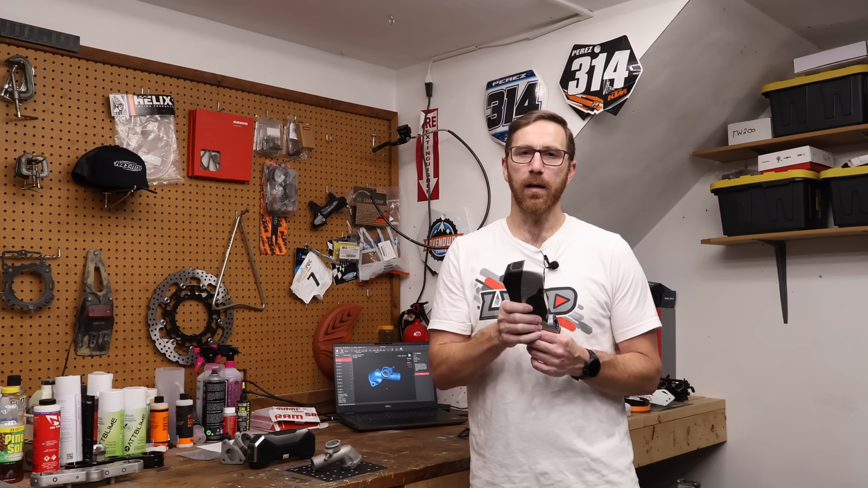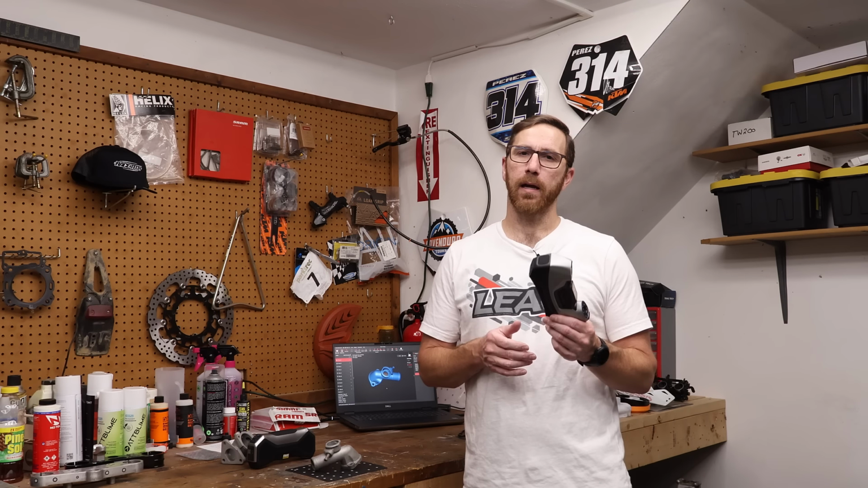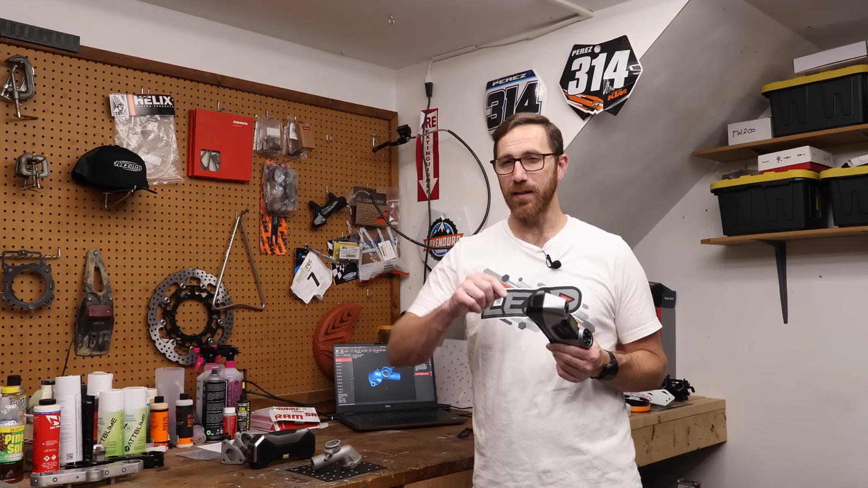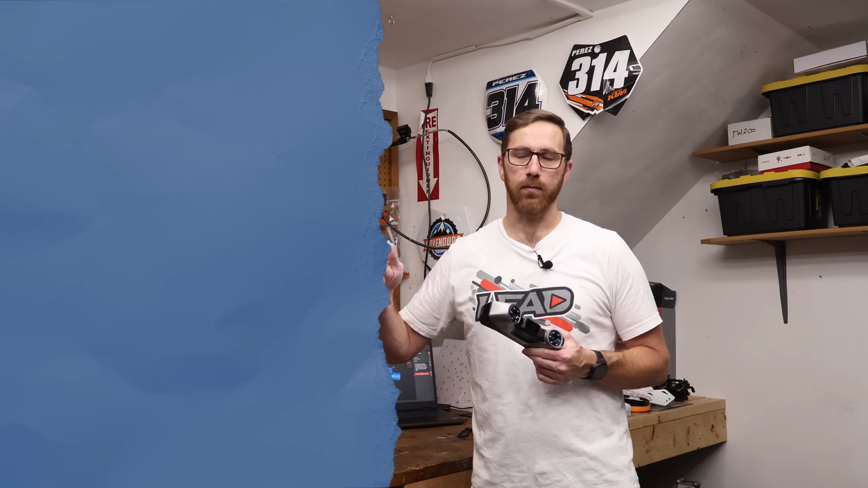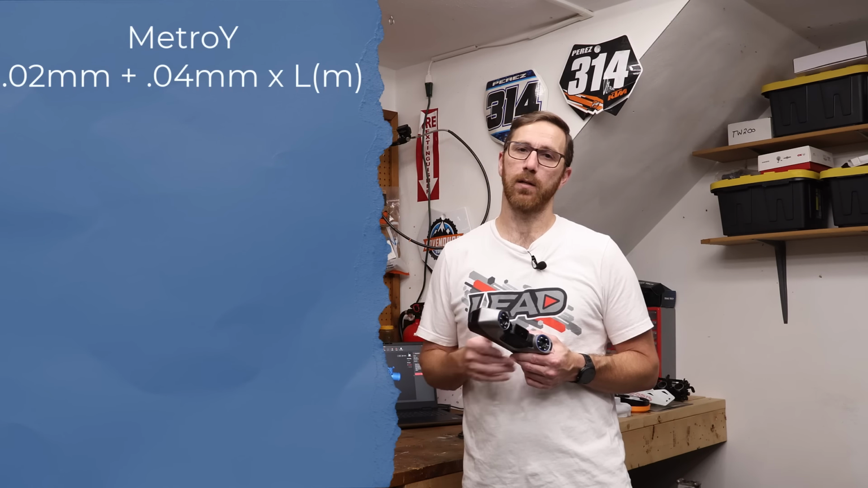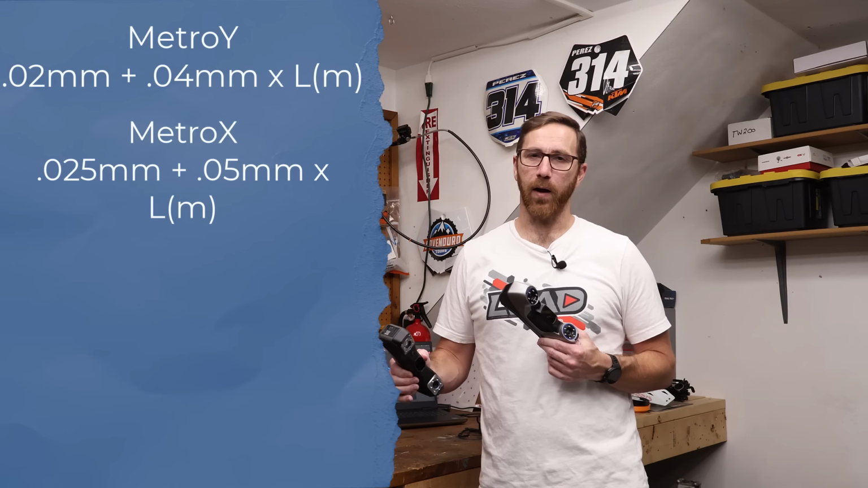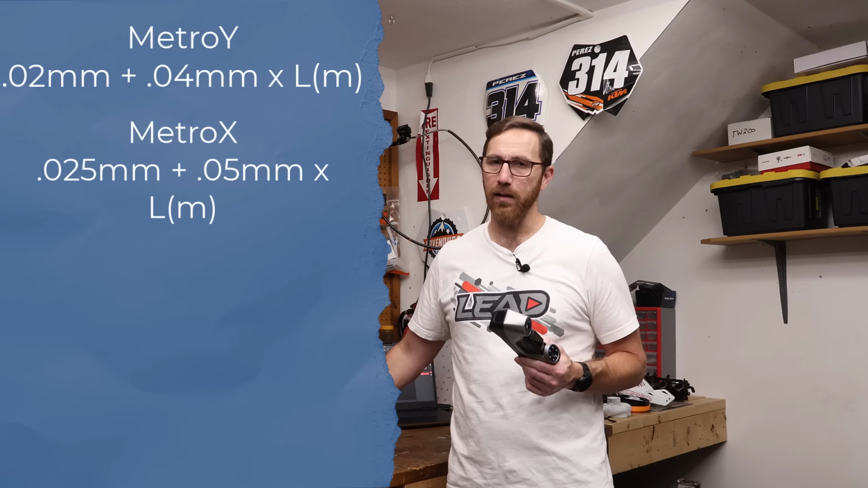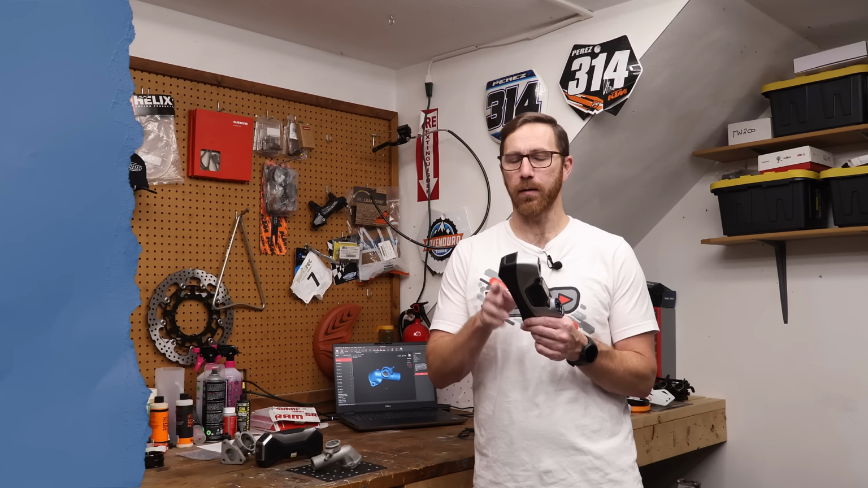With all that, the numbers are relatively similar, but the MetroY has a volumetric accuracy of 0.02 millimeters plus 0.04 times the length of your object in meters. The MetroX was 0.025 plus 0.05. So again, it's slightly different, but probably negligible for most things that you're going to scan.